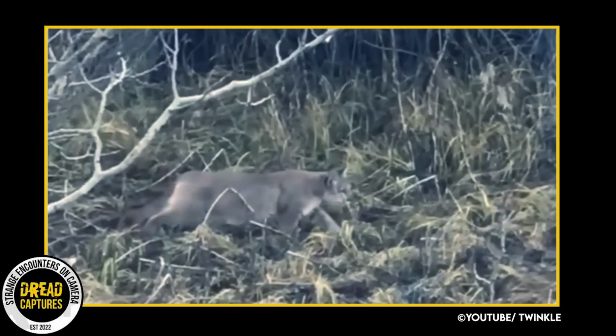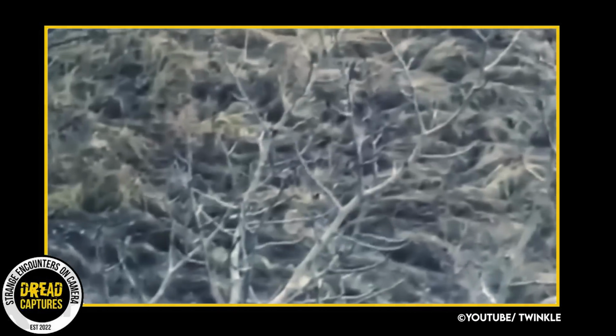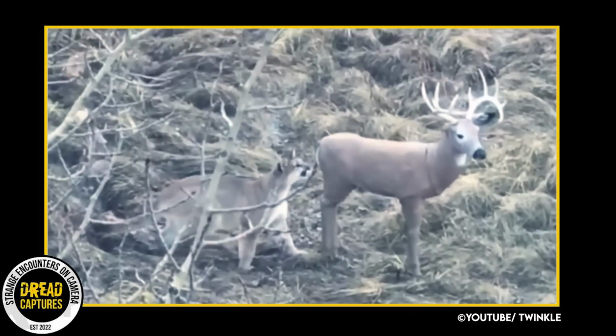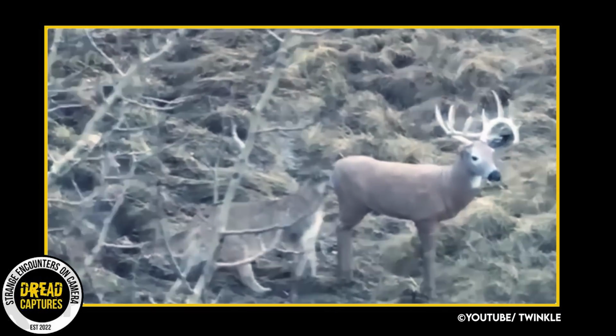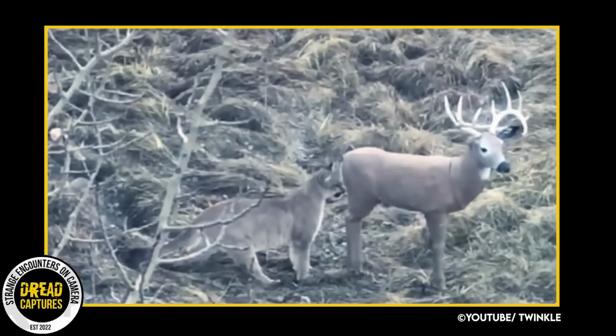Staying with the mountain lion theme, here's a cool clip taken from a hunter in a tree stand. The hunter has placed a buck decoy in this grassy area, trying to lure some game in. Well, it worked, except this isn't what he was looking for.